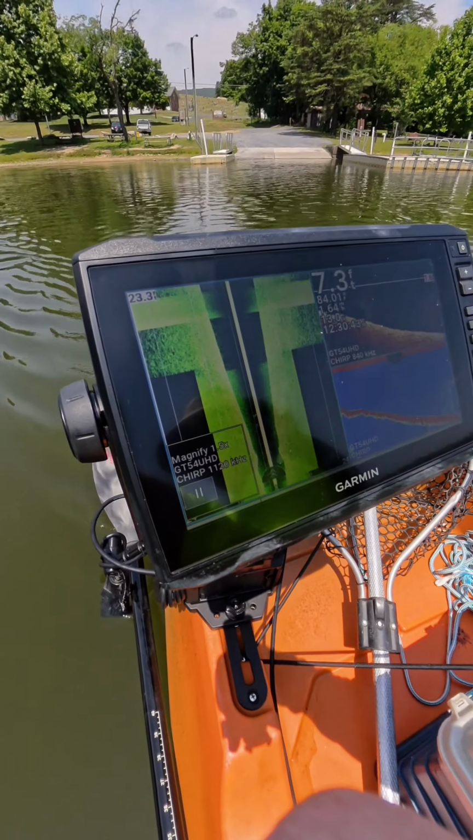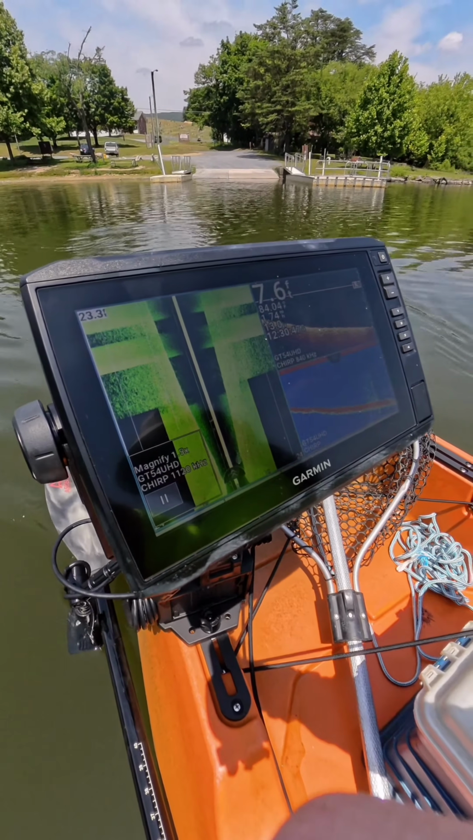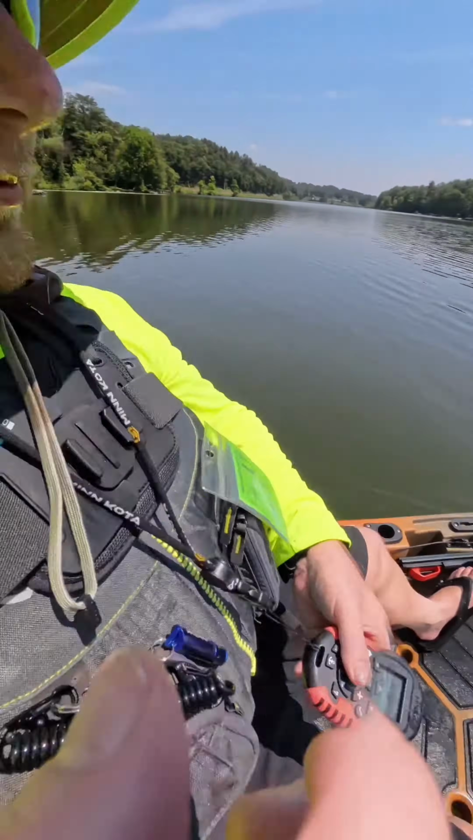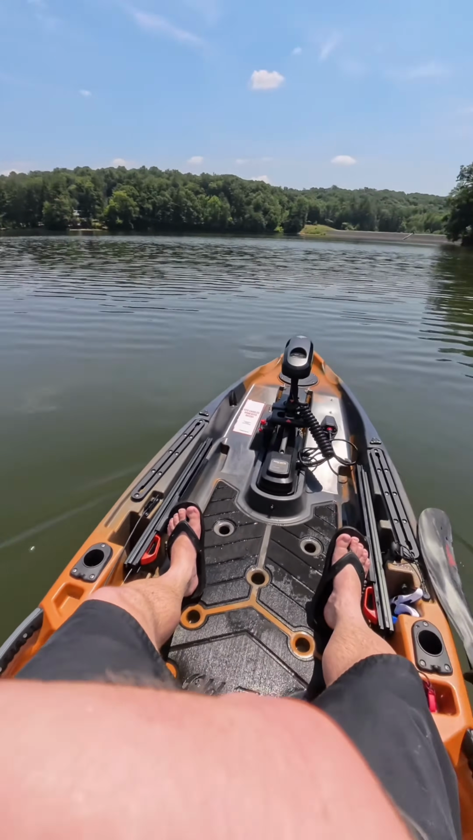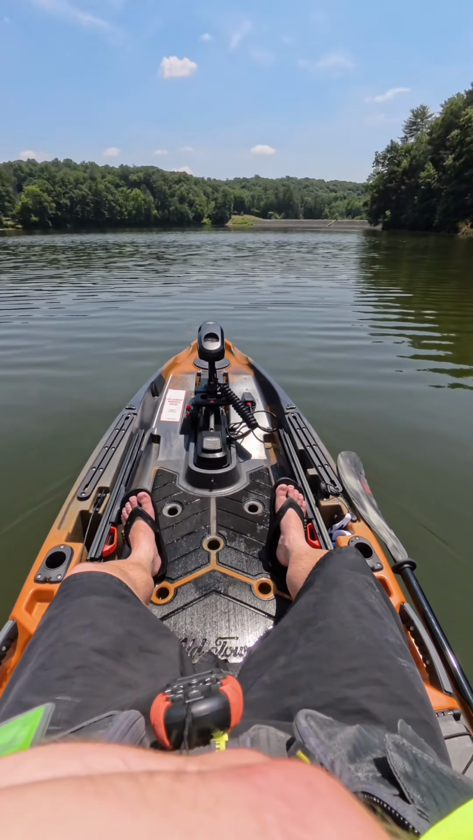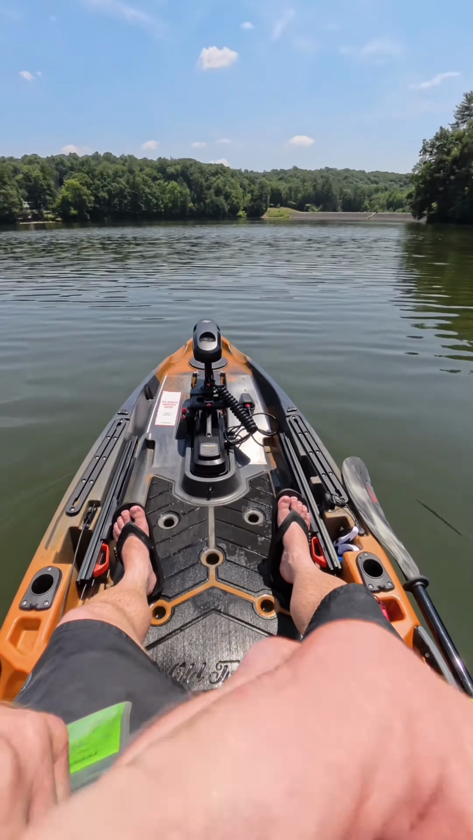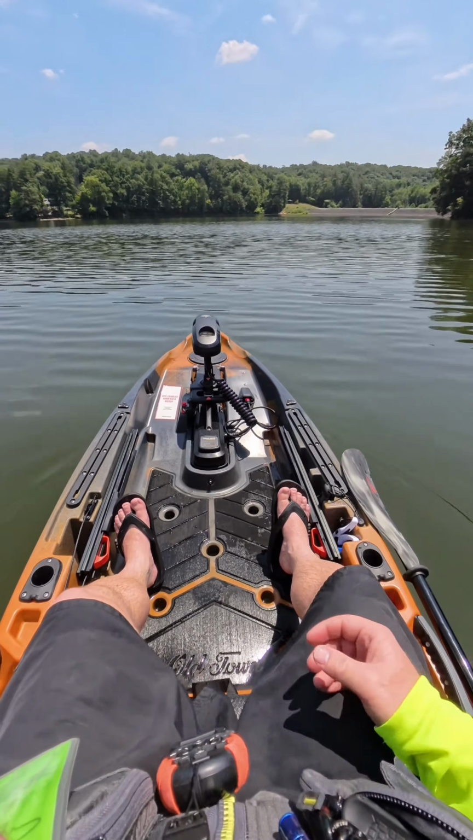Off, on. Doesn't really seem to matter where we mount it. It's still gonna get the same interference. That kind of sucks. I was kind of hoping to fix this today.